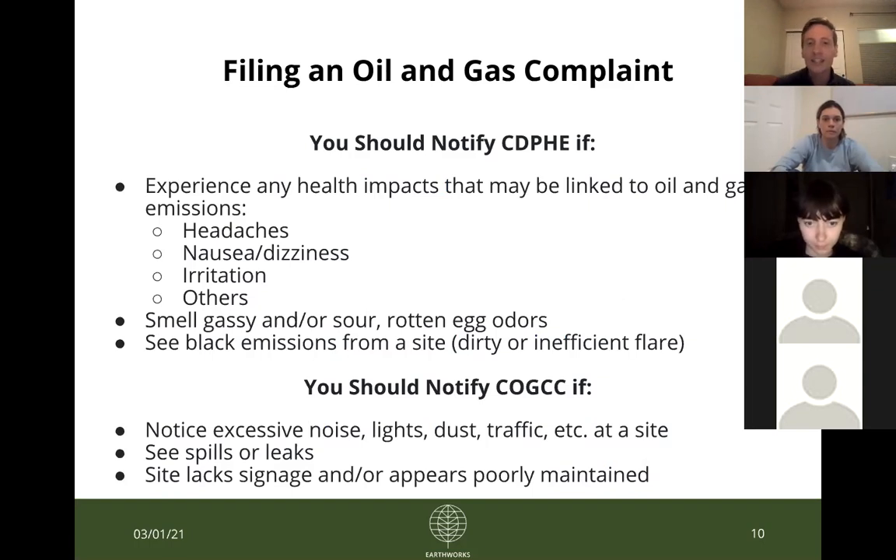For the COGCC side of things, I know I didn't look at that form, but there are some instances where you would want to potentially use that one. That's for anything operational at the site, especially depending on the phase of production, if you're concerned about or have issues with excessive noise, lights, traffic, or dust. Especially if you see spills or leaks or anything on the surface of the site that's not air emissions related, definitely use the COGCC form and bring that to their attention.